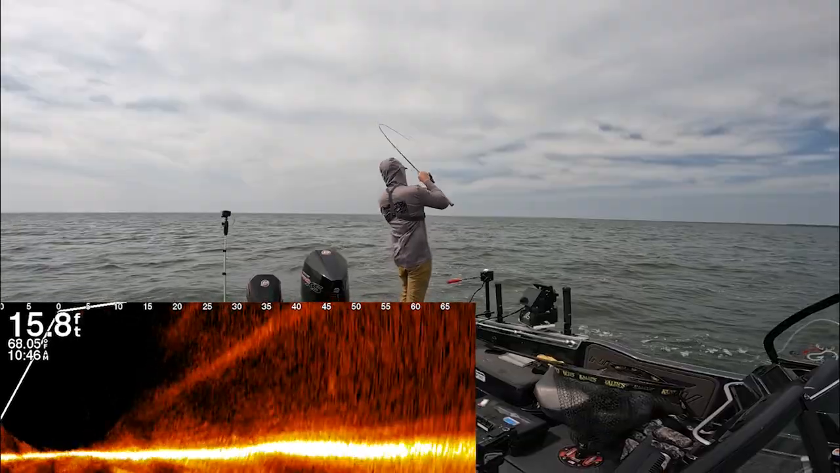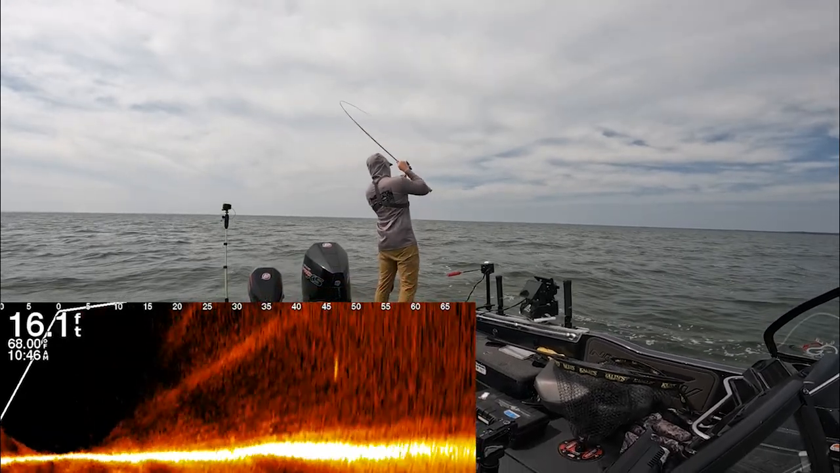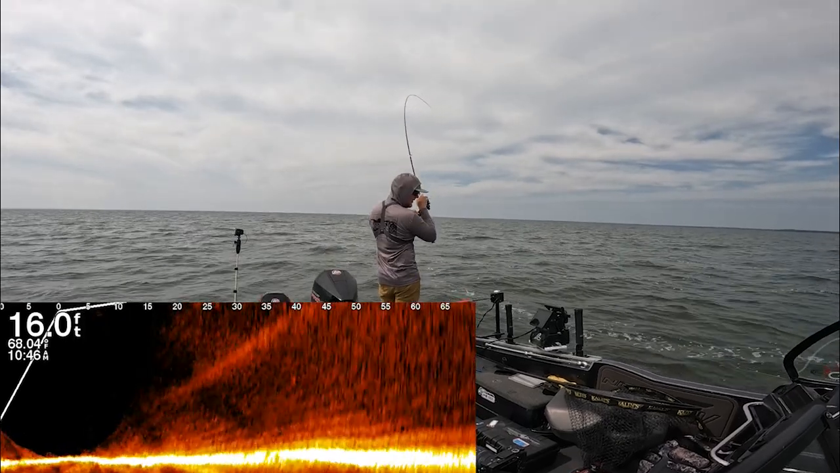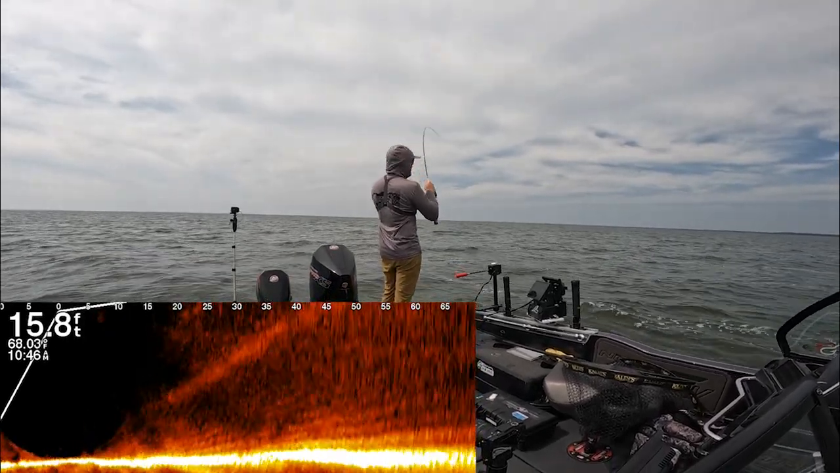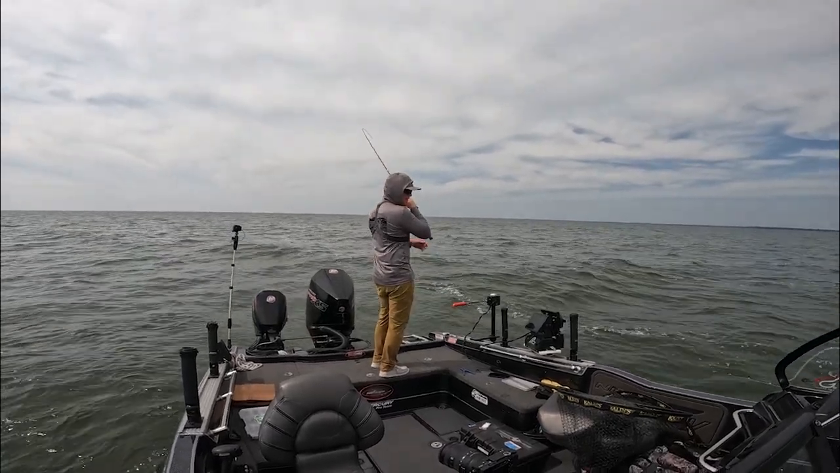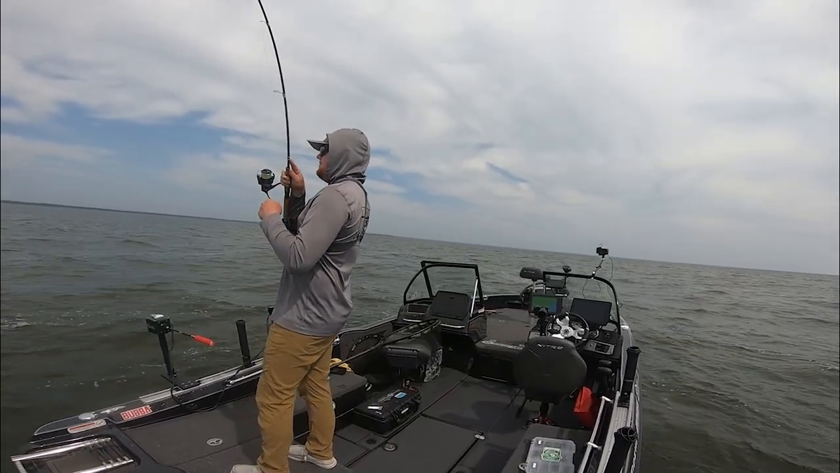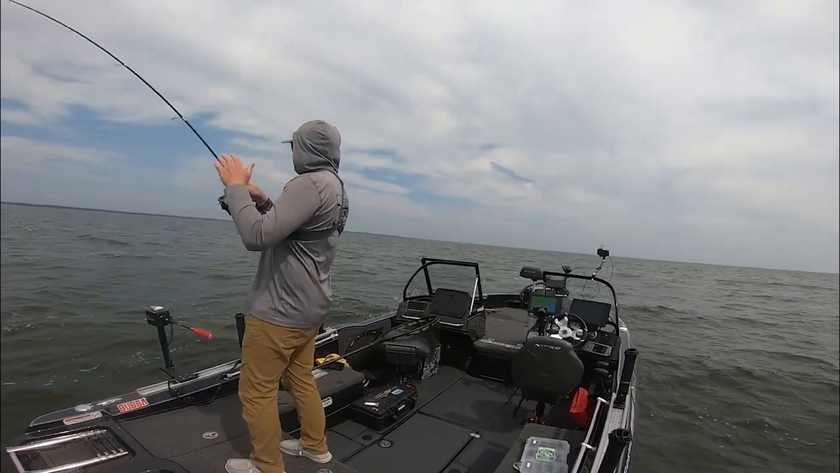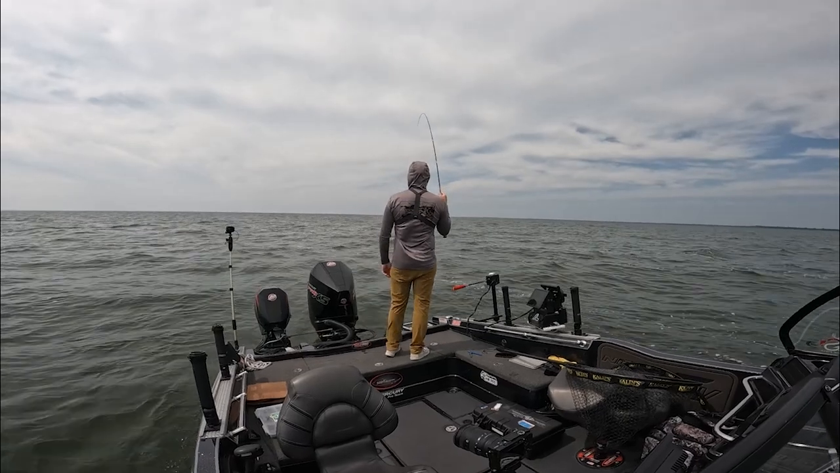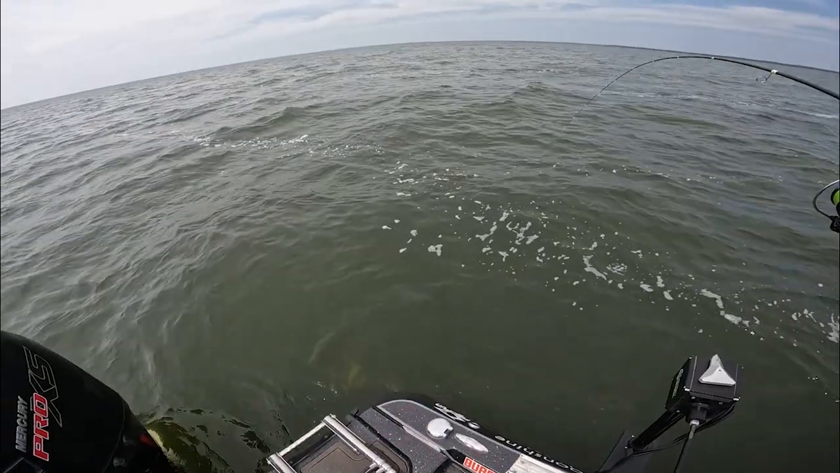There we go. I was gonna say, it looked like one just kind of out of that pod just raced at us. Those are the pods we're looking for, those pods of 5 or 6 fish. Drop it just kind of right beside them, give it a few hops. You see one of them just jump at it, and that's exactly what you want. You can grab the net.